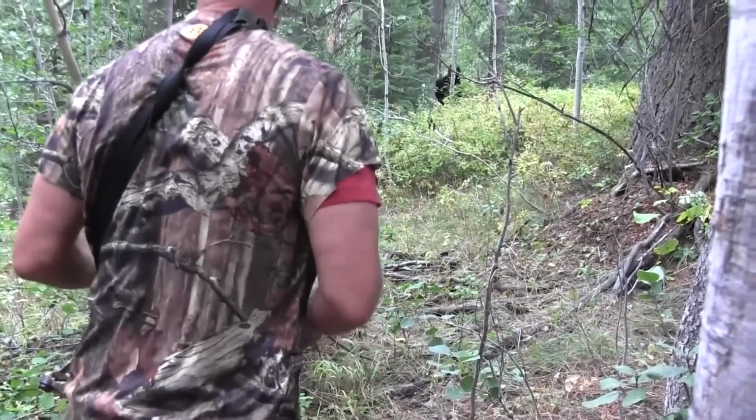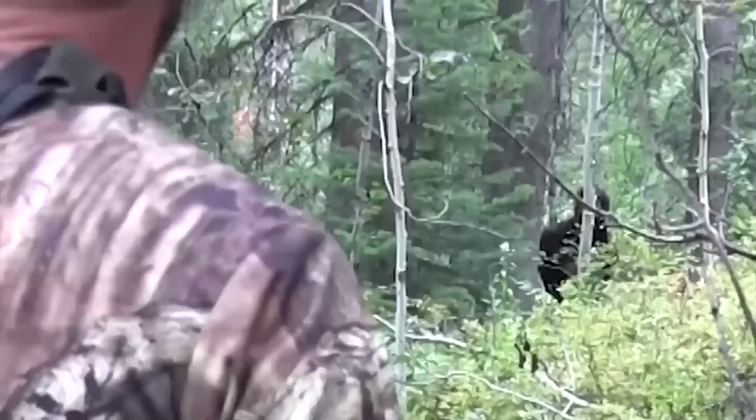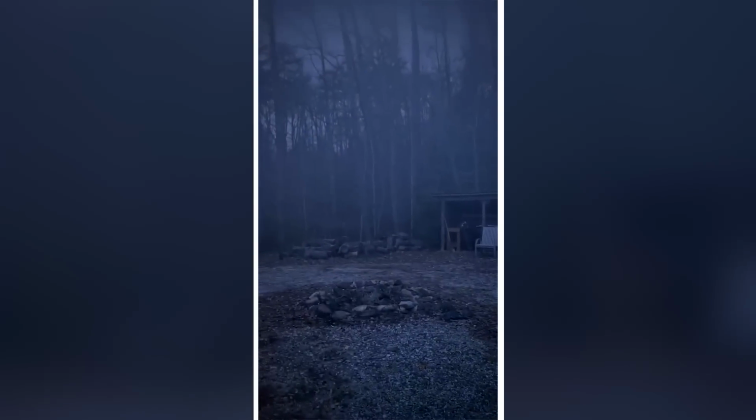Bigfoots aren't creatures that prefer to stay in hiding all the time. Sometimes they get so close to humans that it becomes almost impossible for us to believe. That's exactly what happened in this clip, where a man was busy with his baby. As the camera moved up, we saw a big creature going somewhere.